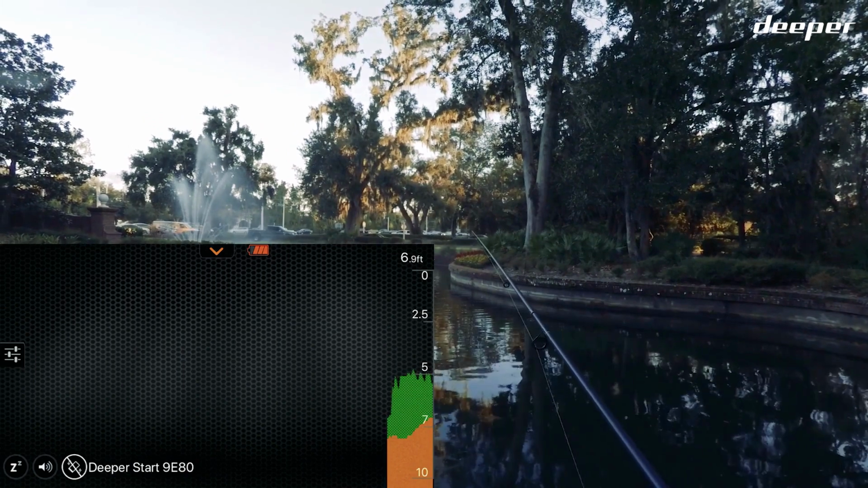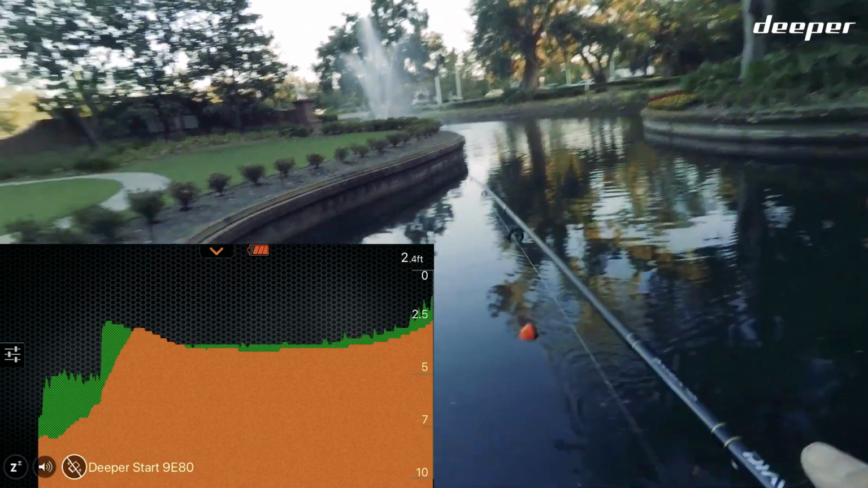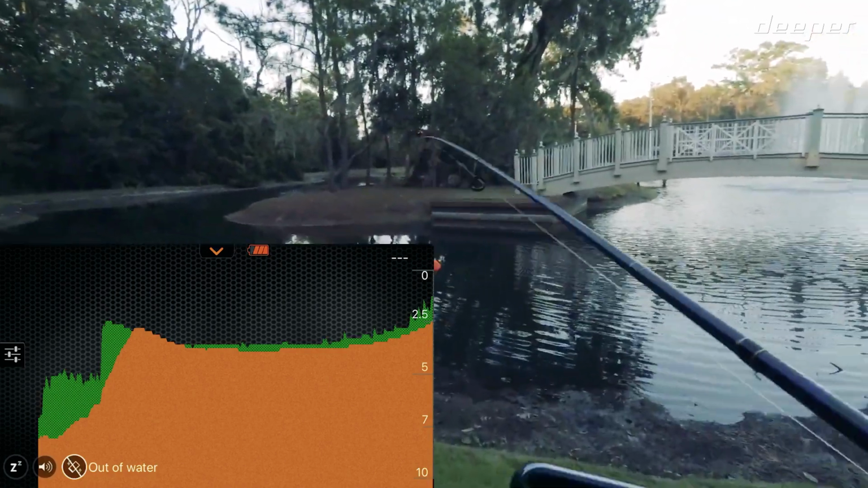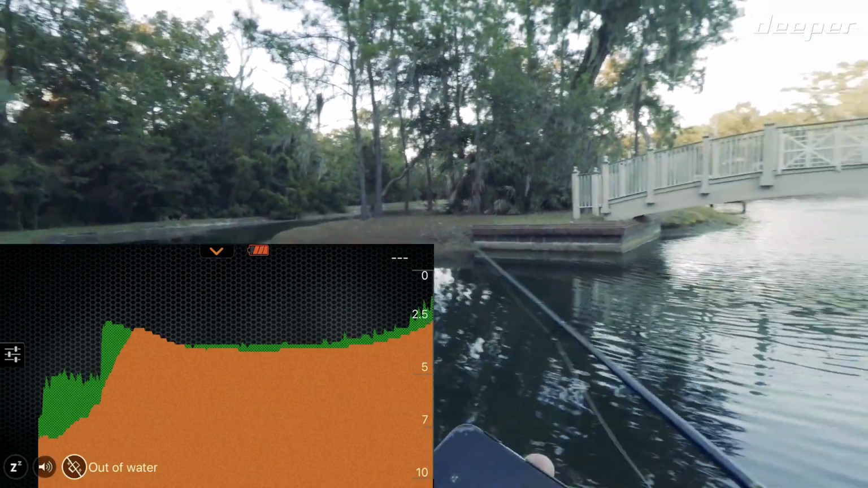Wow, it's actually pretty deep out there. Nope, no fish. We'll try over here to my left, see if we can't mark something over here. Water is down super low, which is probably just going to hinder the fishing even more, so that's great.